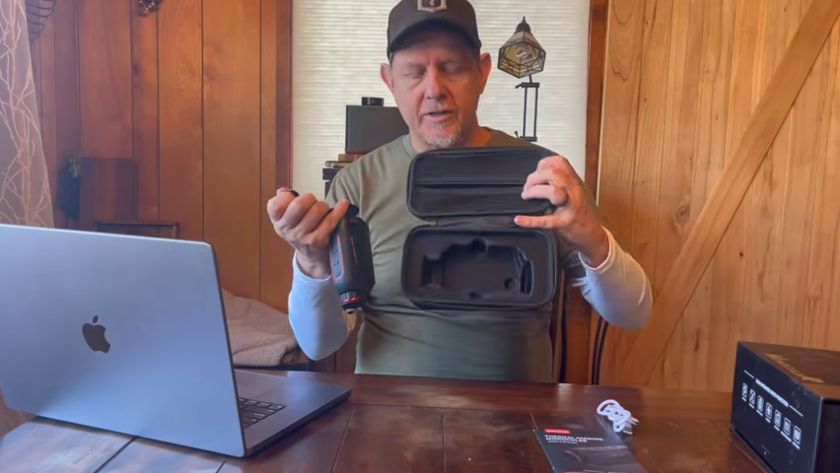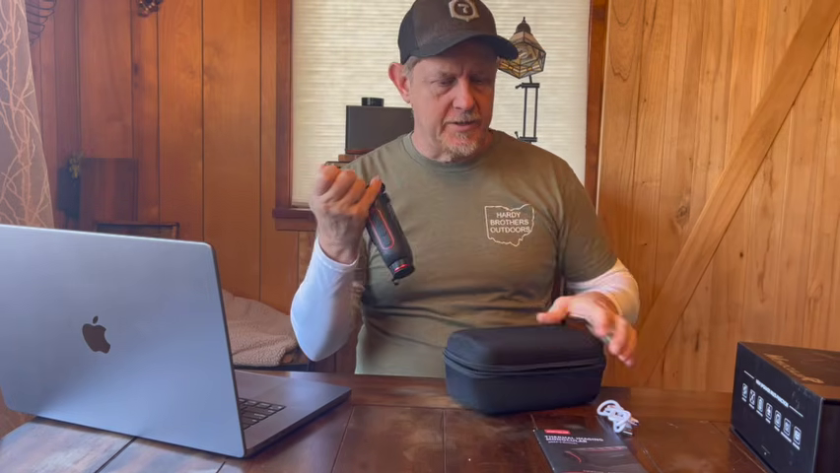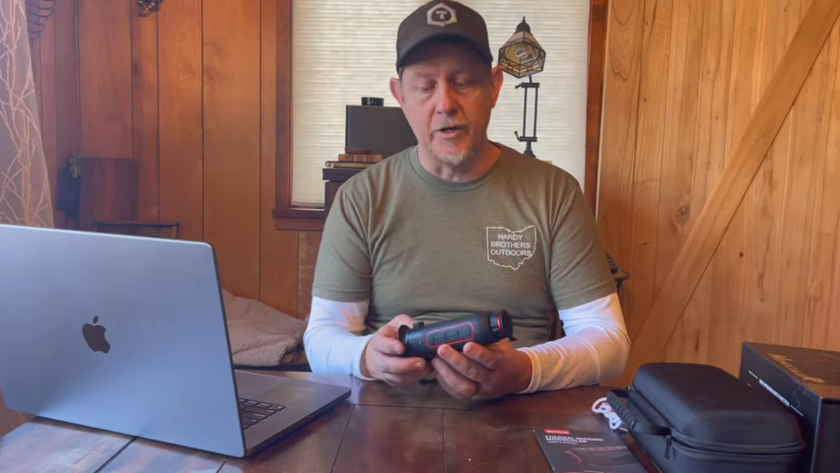You can see that the box is nice and molded for the monocular, which is nice. I want to say 4.5 stars with like 20 reviews so far. So most of them are 5-star, a few 4 and a few 3, nothing below that. So that's pretty good. Here is the device.